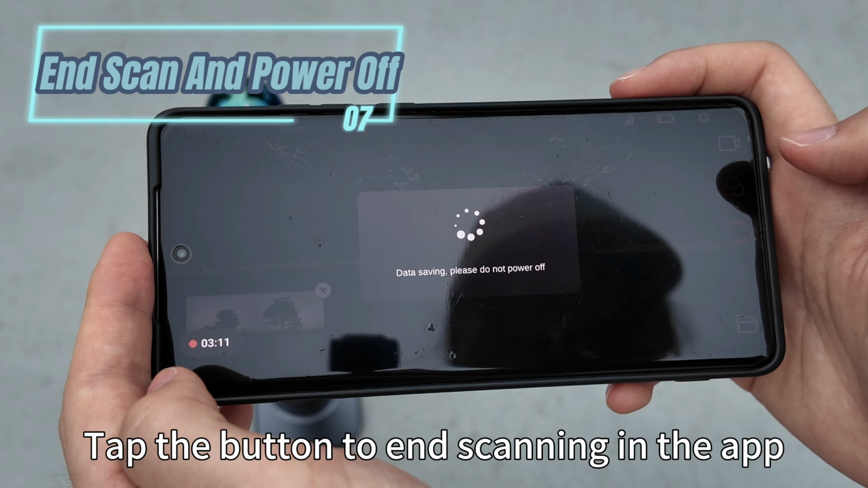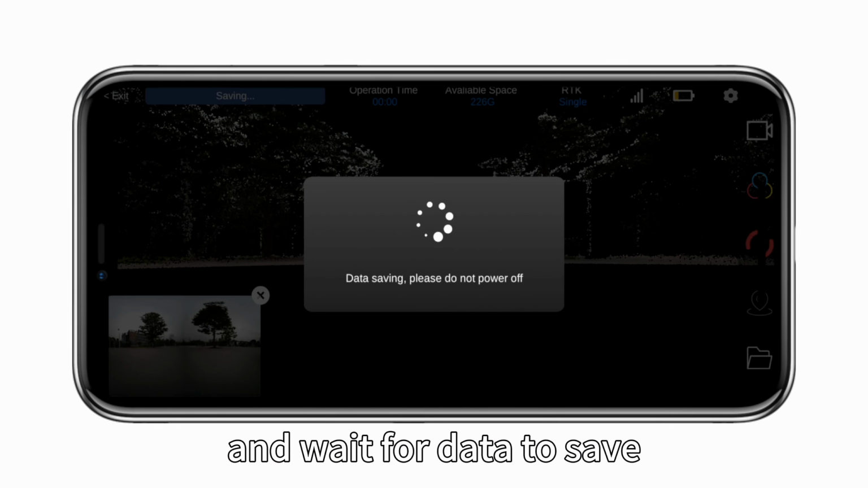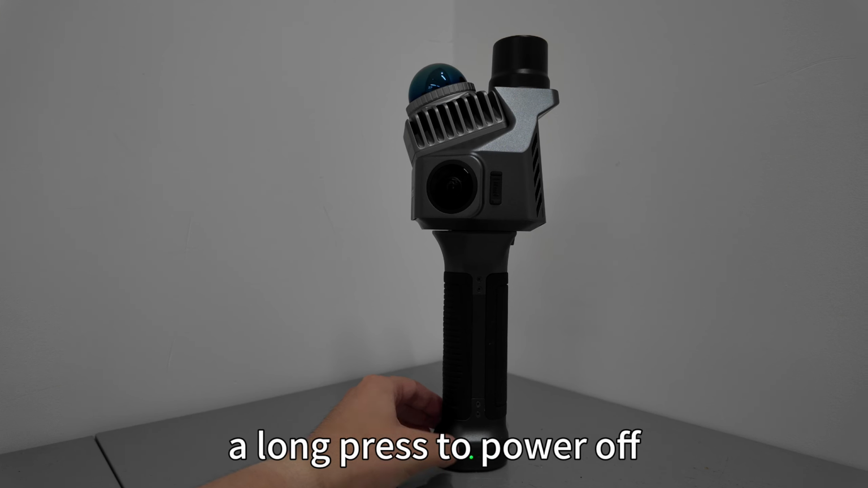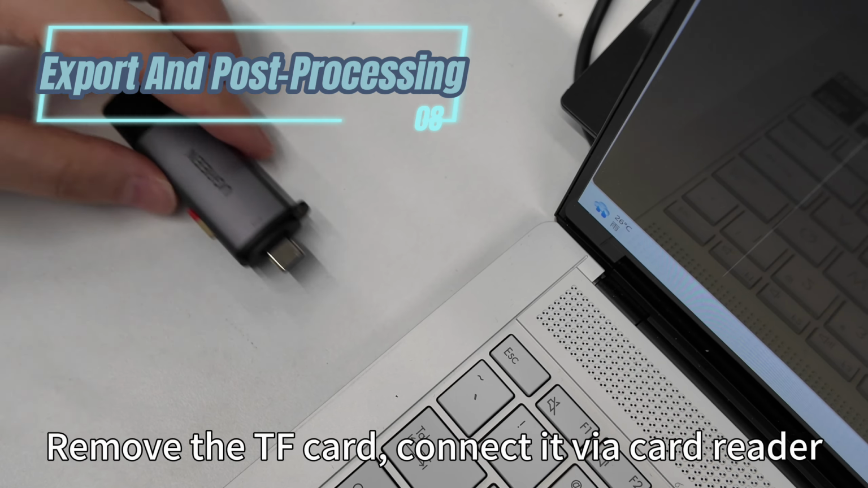Tap the button to end scanning in the app and wait for data to save. Then short press followed by a long press to power off. Remove the TF card, connect it via card reader.